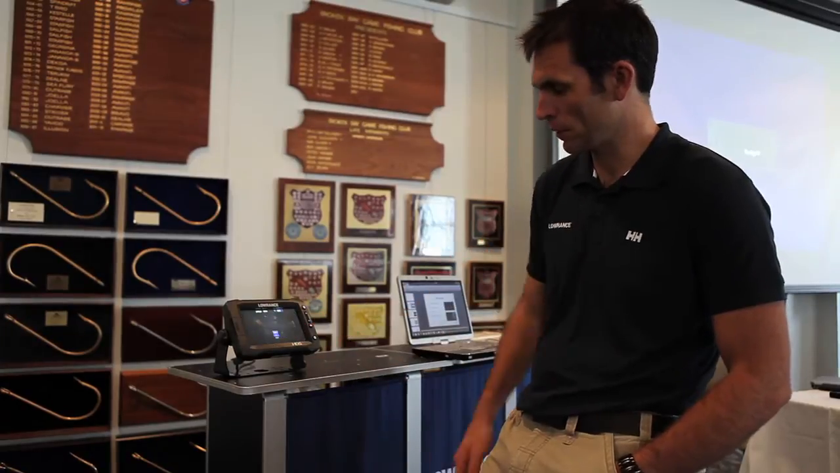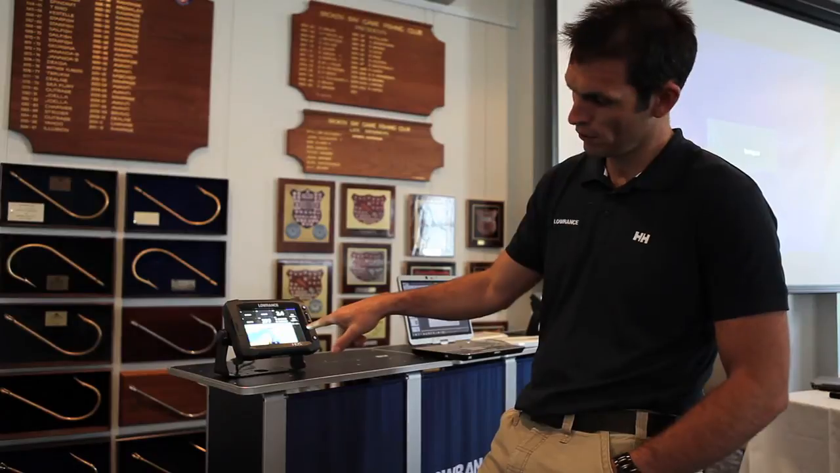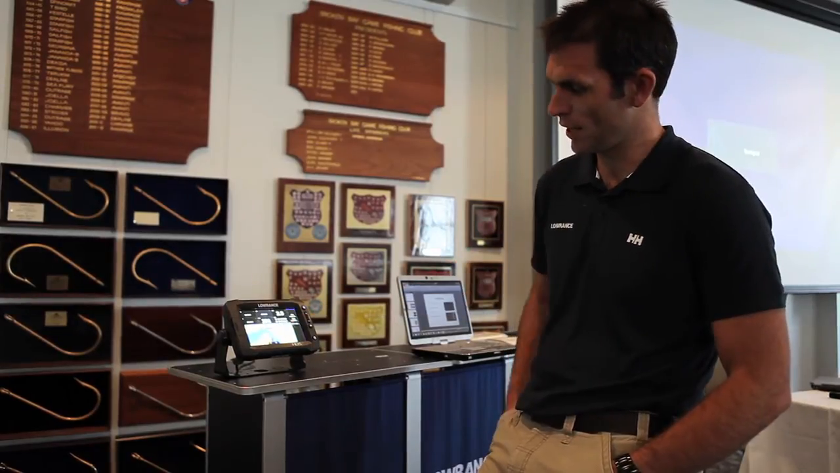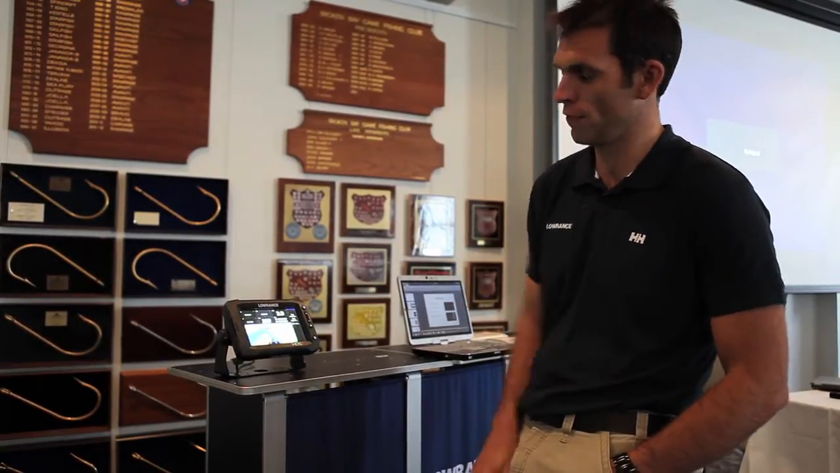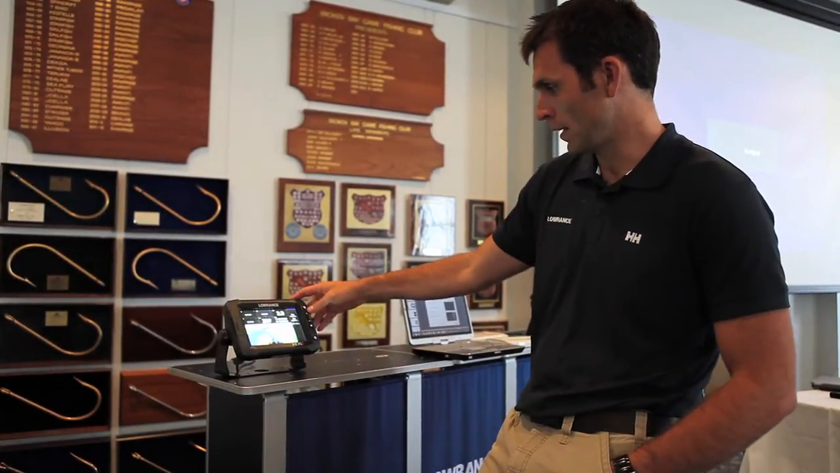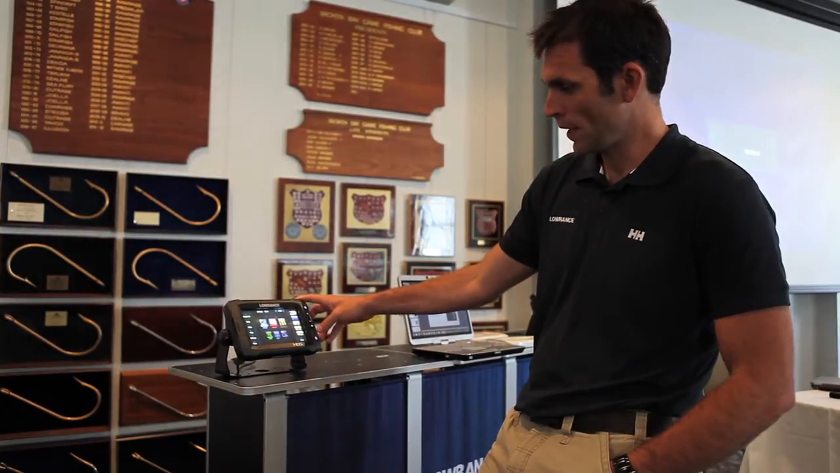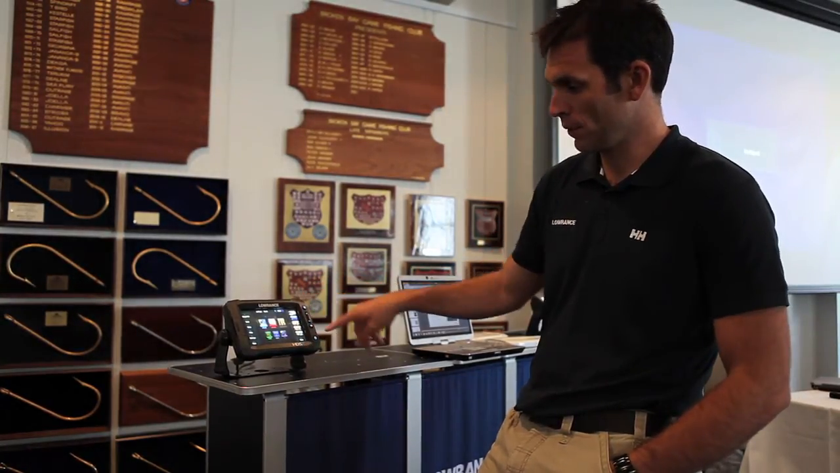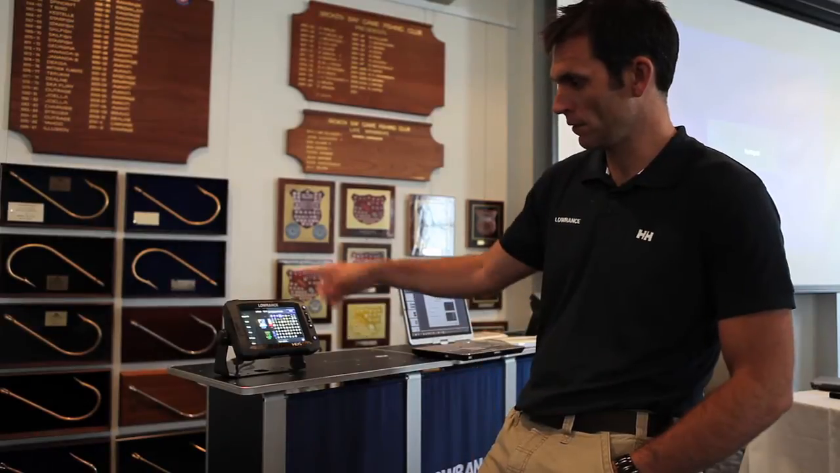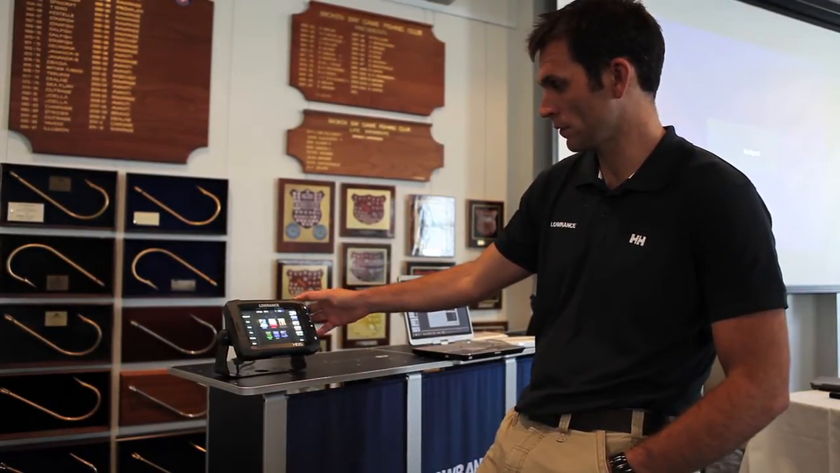Some nice little stuff about the product. If you have a look at the steer screen, what we've done is we've overlaid the chart now onto your steer screen, so you still have full mapping perspective when you're going to a waypoint or on a route. At any time, no matter where you are, if you hit the waypoint button, it'll drop a waypoint where your vessel is, which is always nice.